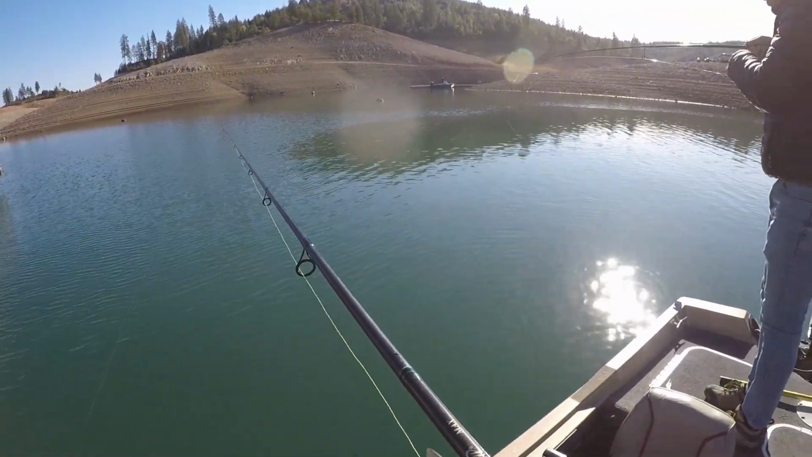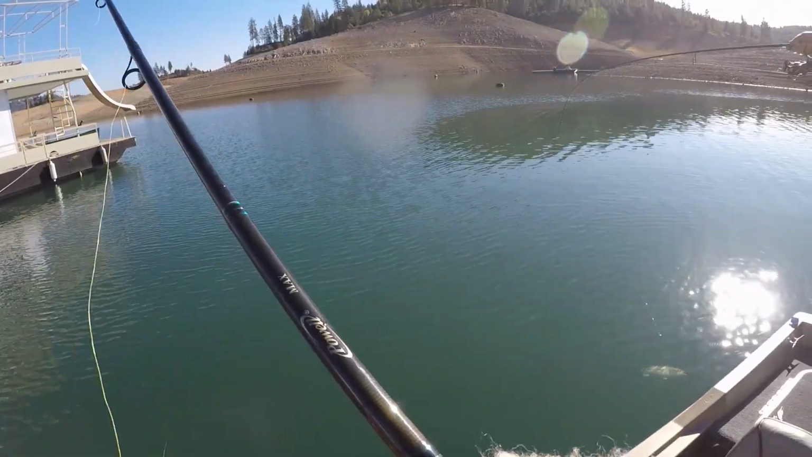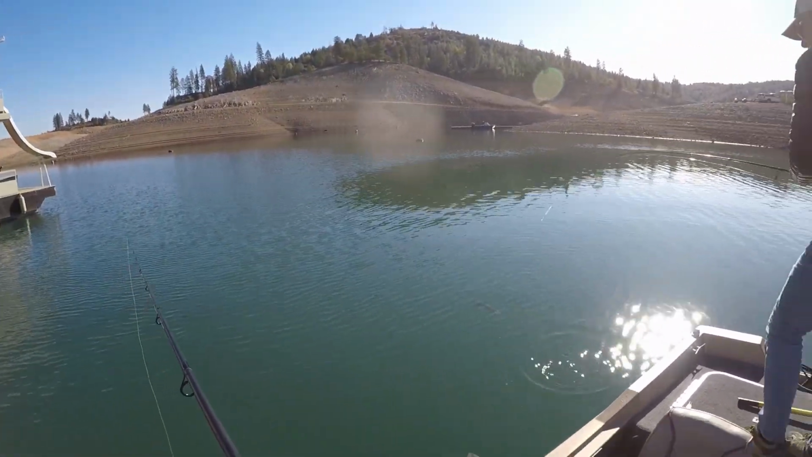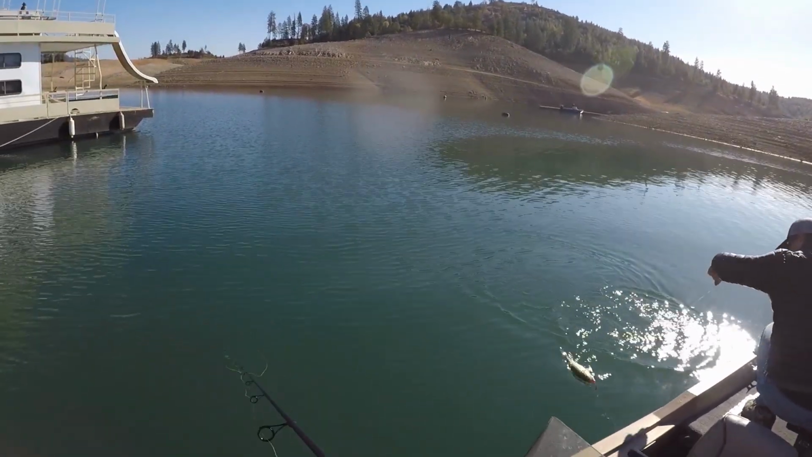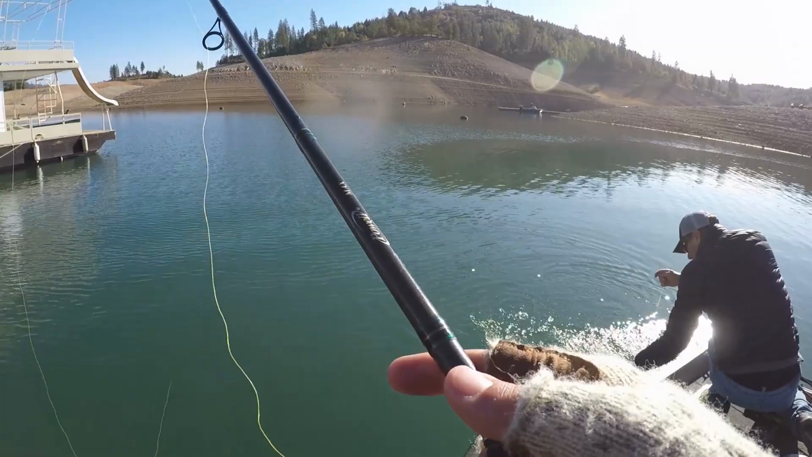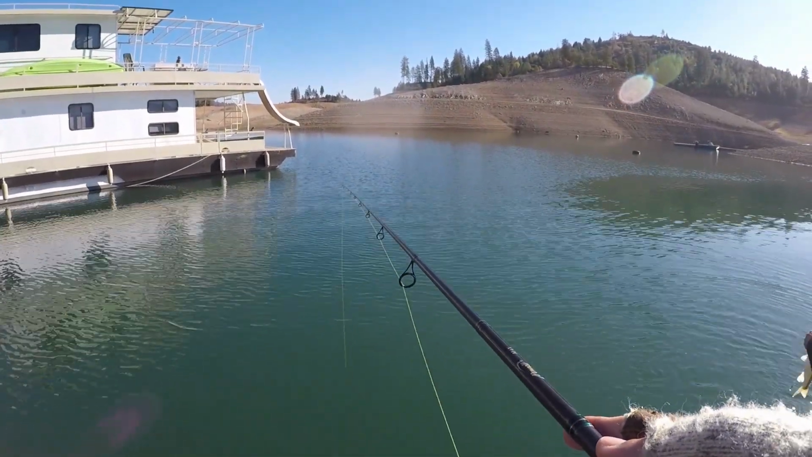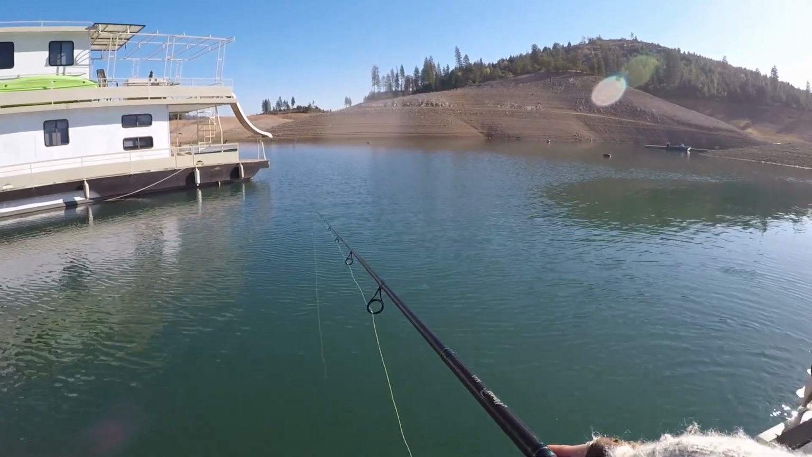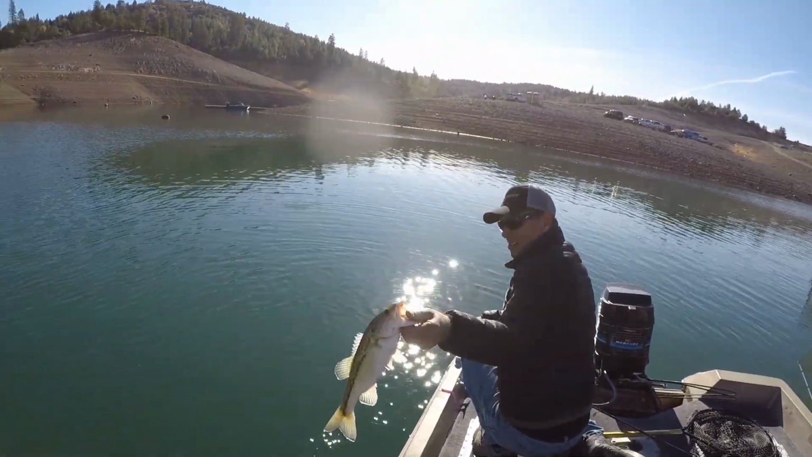It's a good one. Is that a big one? Don't let him get under the motor. Yeah, decent. Oh, nice, nice. Be careful because your line's probably starting to get kind of weak. You could net those fish too. It might be easier. Nice one. That's another same size. Let's see him. Show him to the camera. Nice fish.